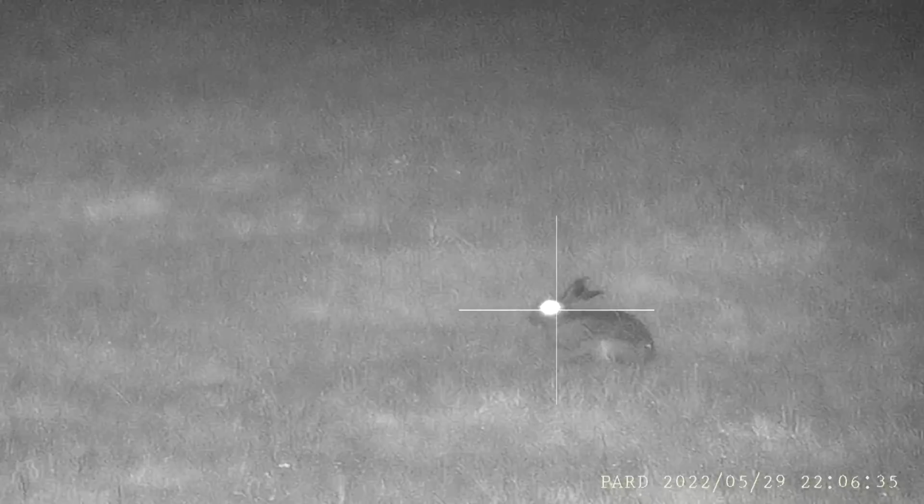It's now complete darkness and we're into black and white mode. You can see great detail on this hare, and it's not all about eye shine, you can also see the detail of its fur. I'm using an external PBIR-L illuminator here, which gives me longer range capability with the PARD. The refresh rate is again visible because you can see easily the resolution as it's scratching itself.